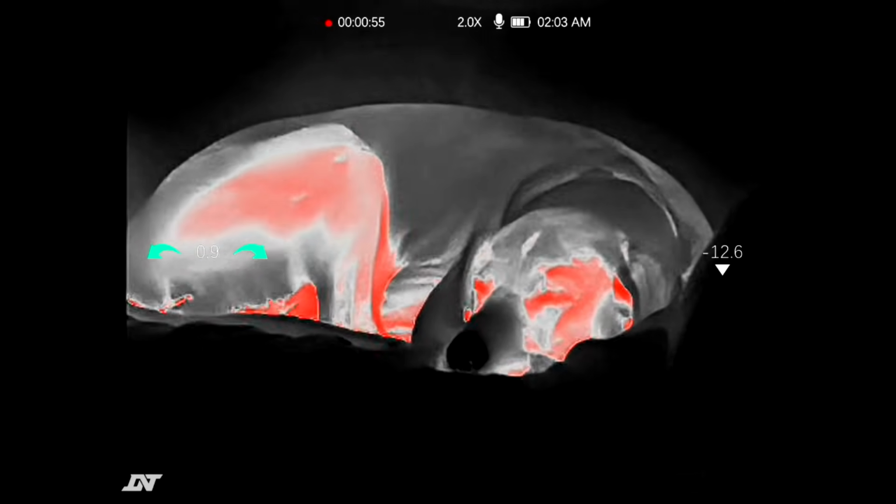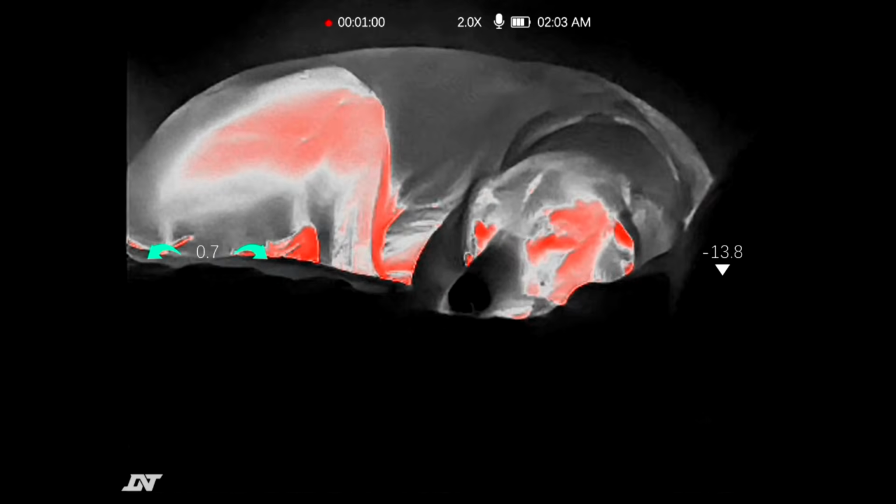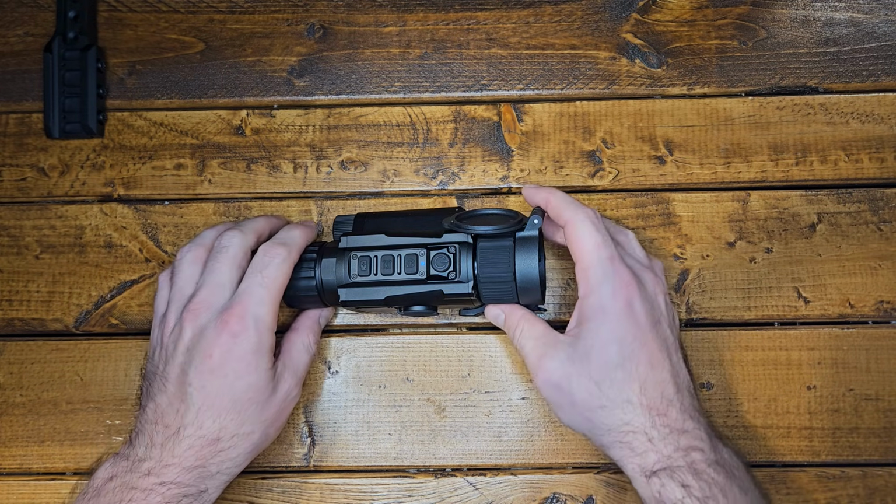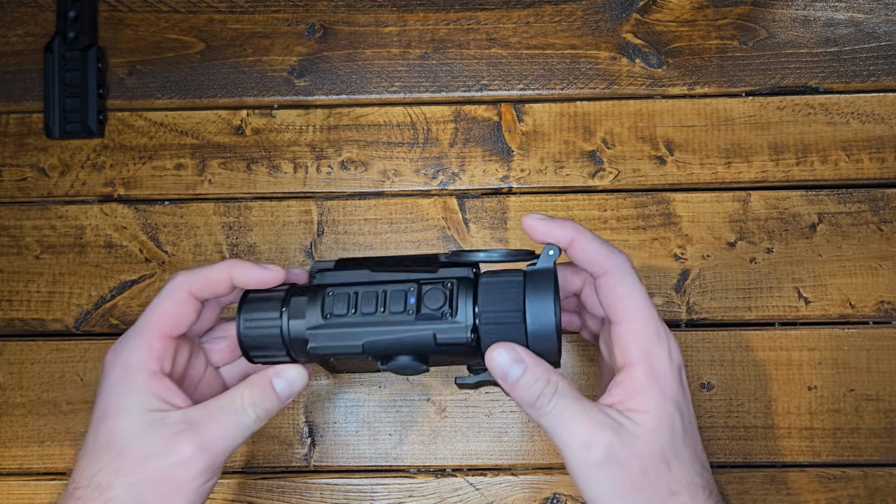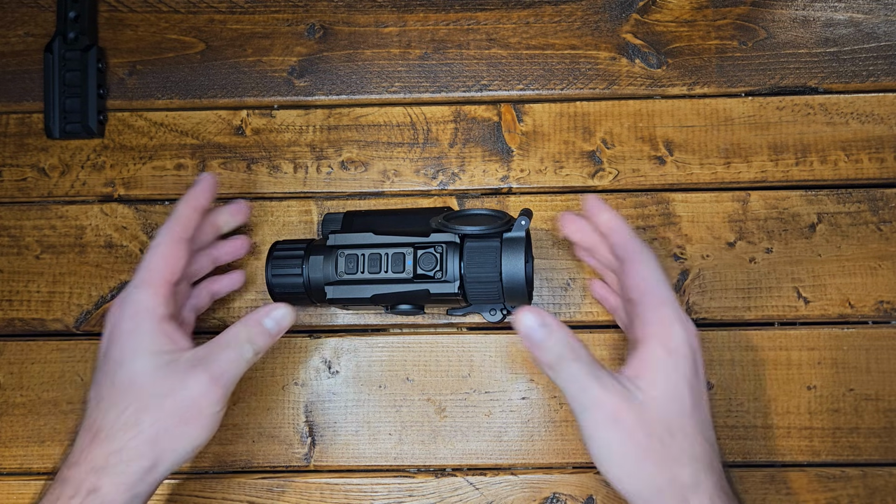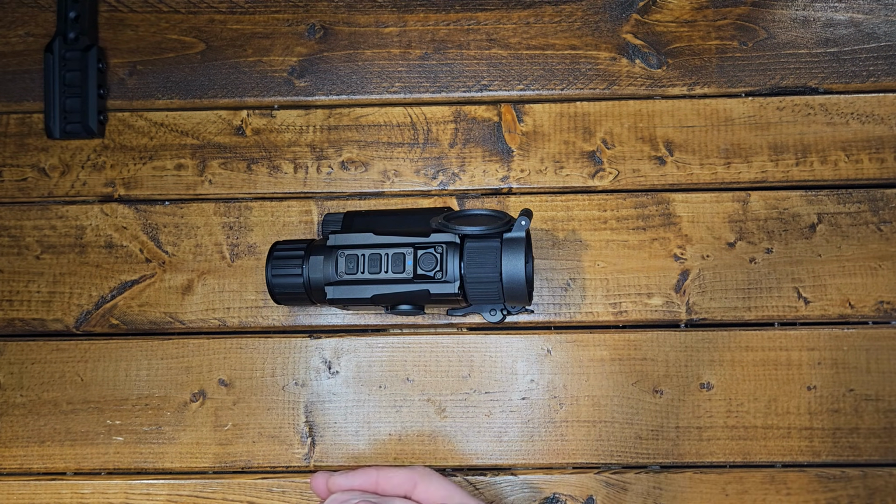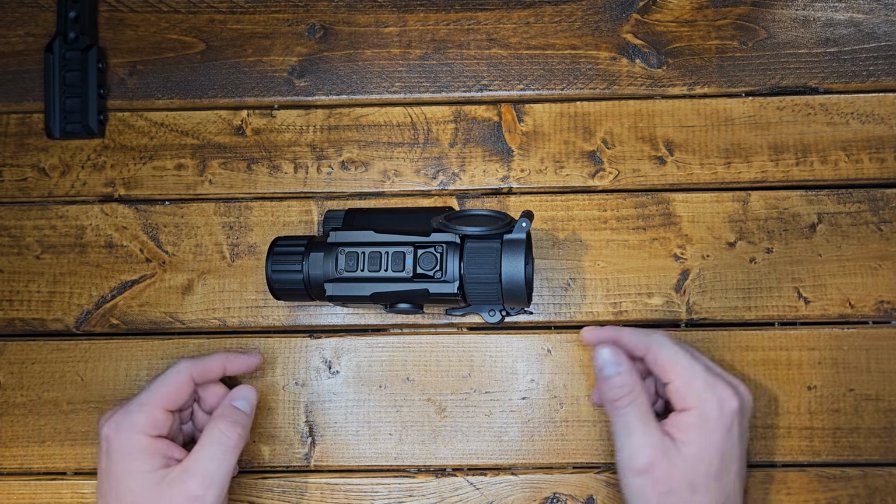According to DNT, it's 1.5 times higher resolution on the enhanced mode. Something I want to touch base on is that with a thermal scope over night vision, you get different information that you wouldn't necessarily get from night vision. With night vision, you cannot see heat signatures, obviously. It's night vision, it's not thermal.